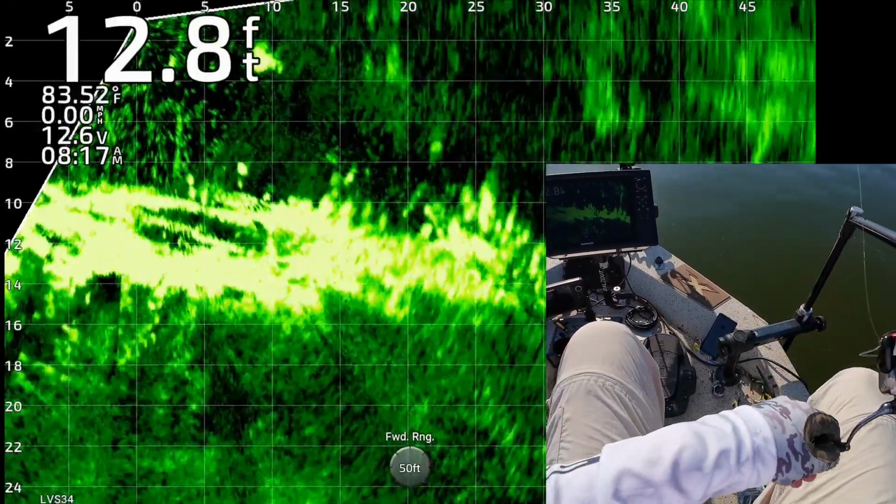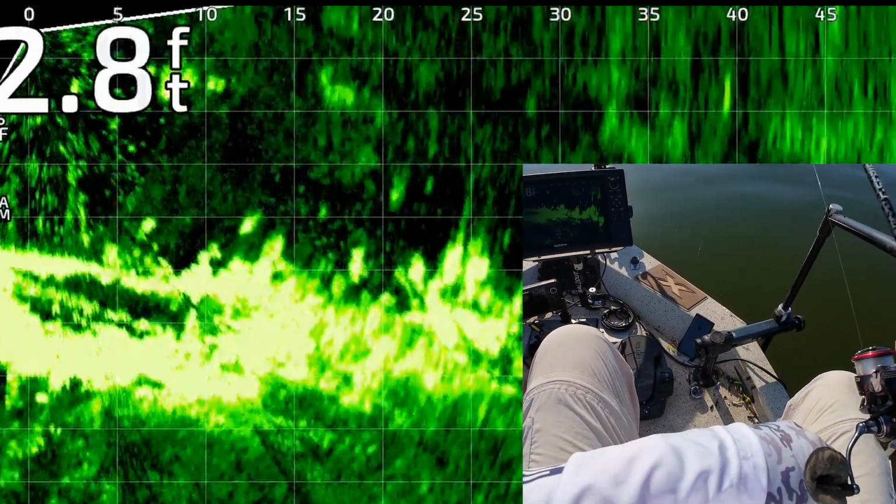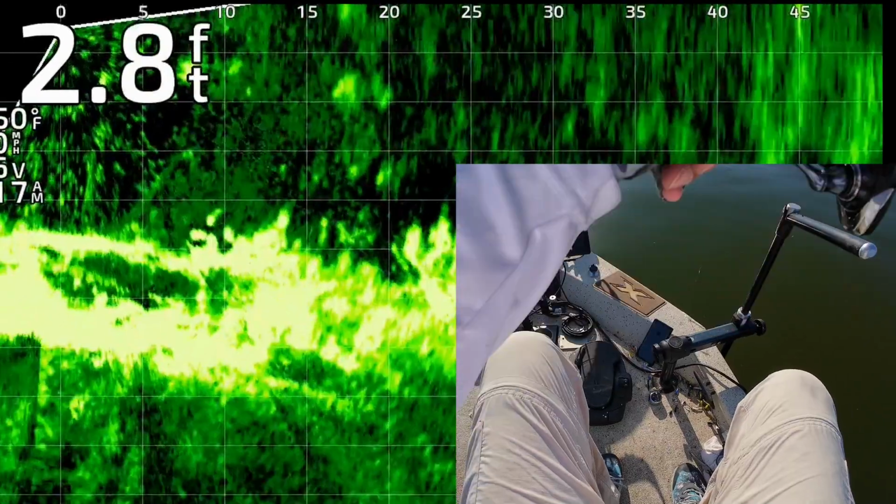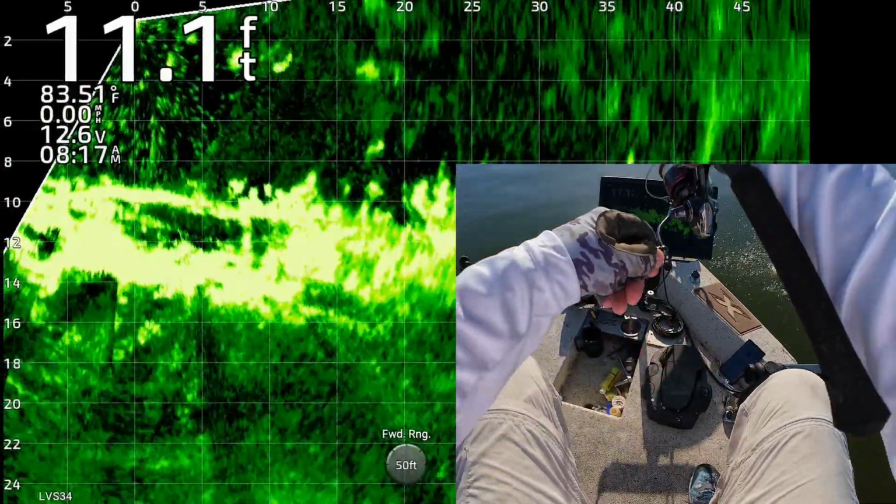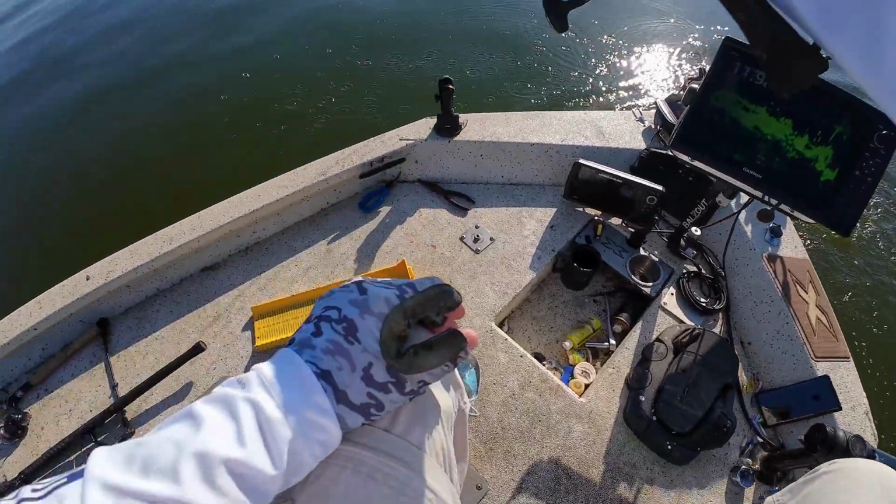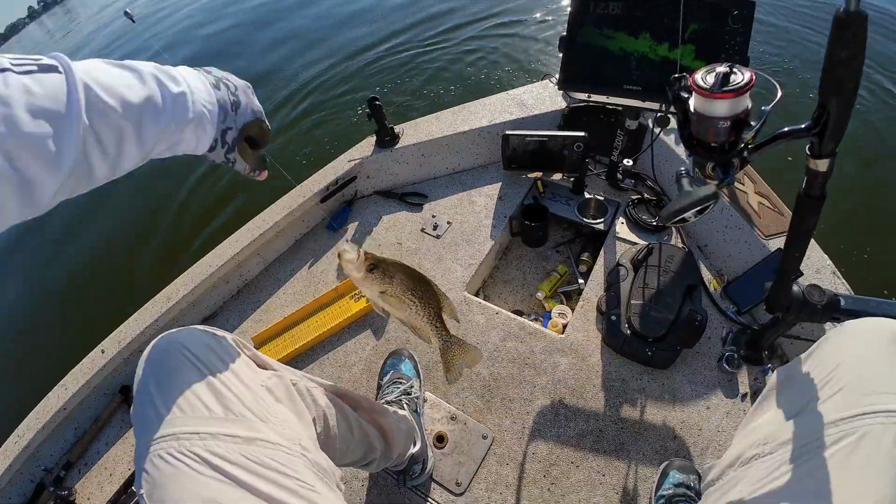Okay, there's my jig and weight 23 feet from the boat. I'm dragging it on top of the structure and the fish. Can't really see it, but one of them's about to eat it right there. There's one. Get over here, dude.